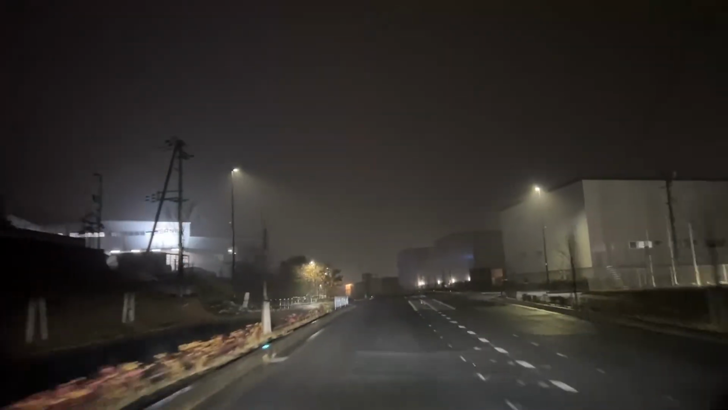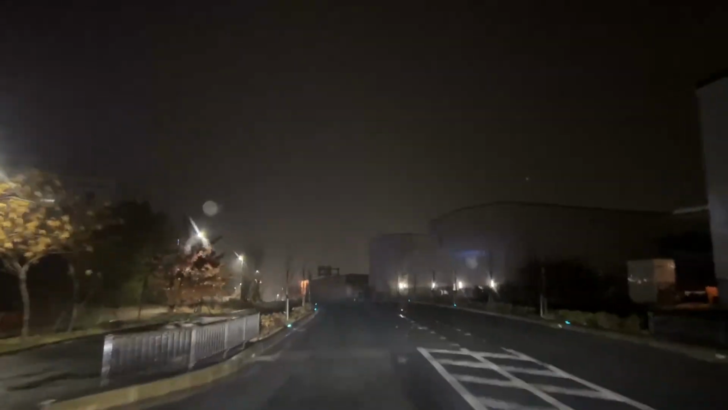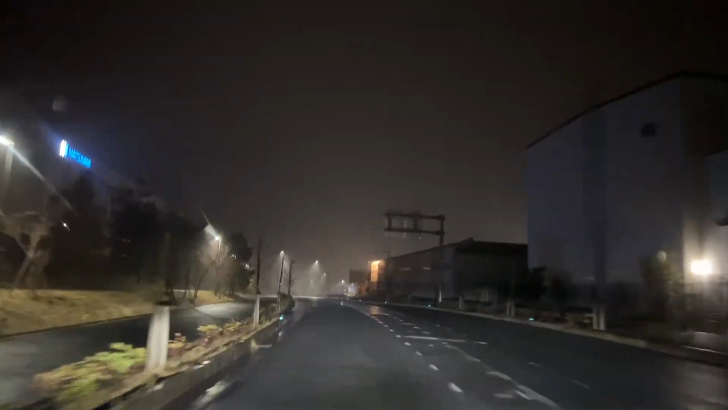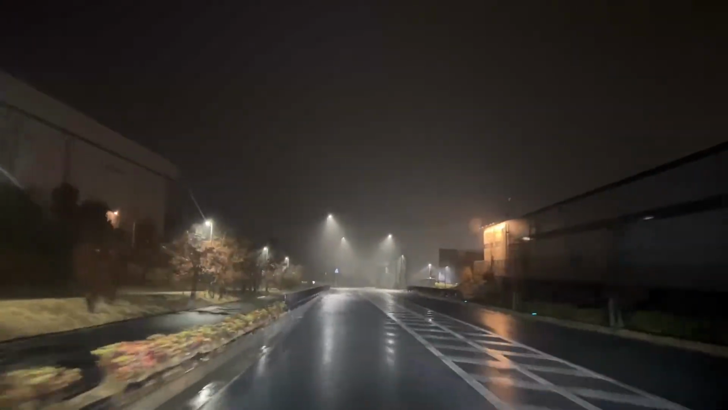So these are all factory warehouses and logistics centers. That's why the road is also really wide, even though nobody's down here.